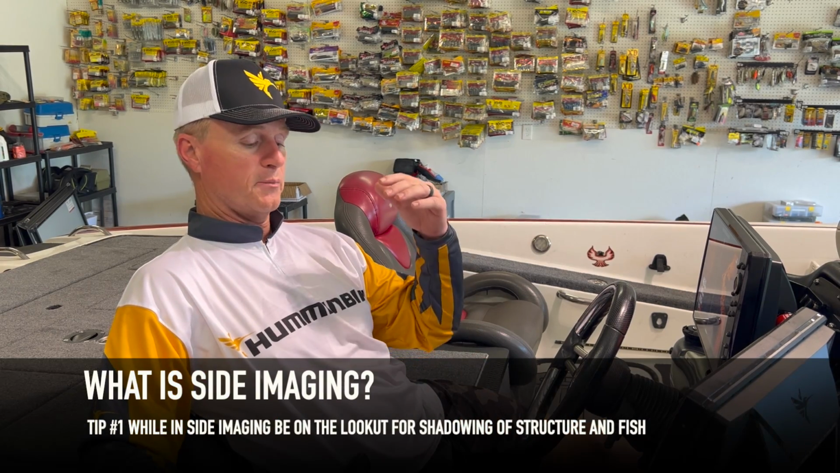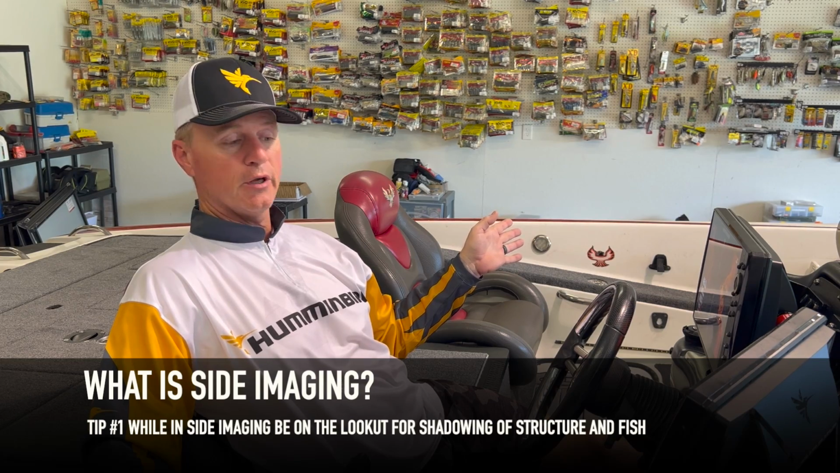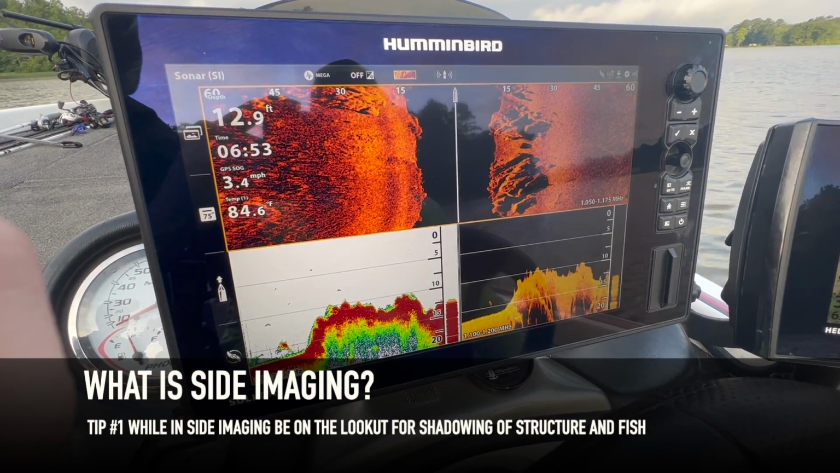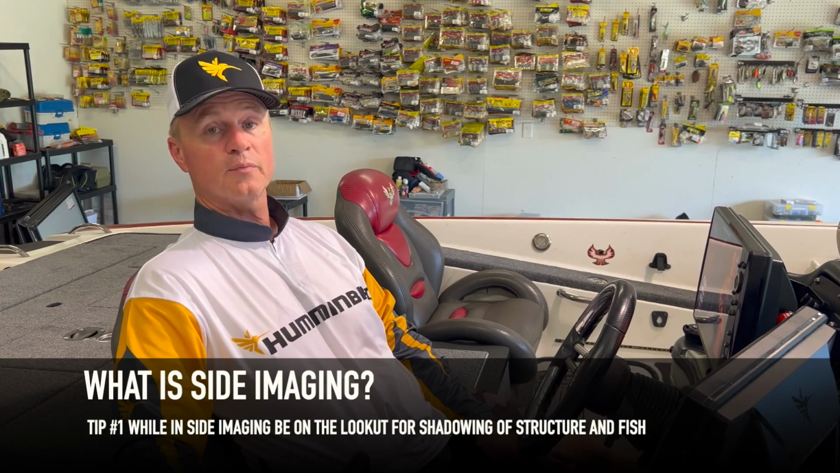So let's get started. Side imaging is a sonar tool that shoots a pulse or a frequency of sound down and out away from your transducer. It's probably the most powerful sonar tool that we've got as far as searching large sections of water. And it's the only tool besides Mega Live and Mega 360 to give you true direction and location of fish or structure within the beam.